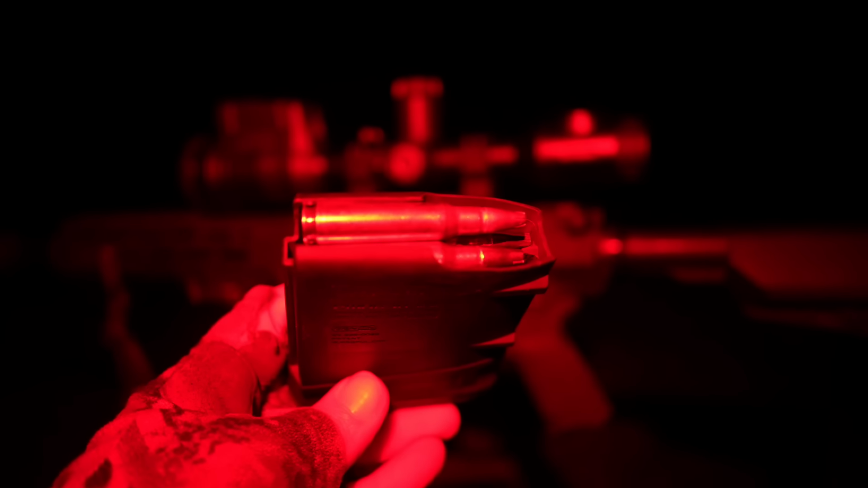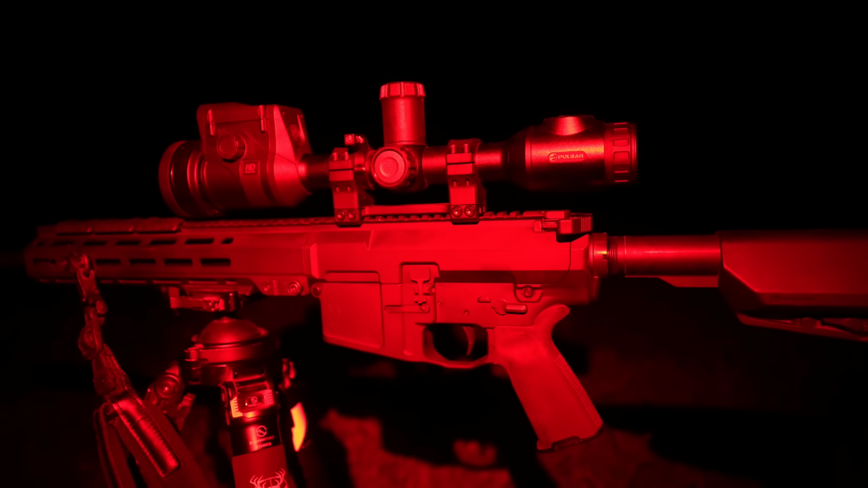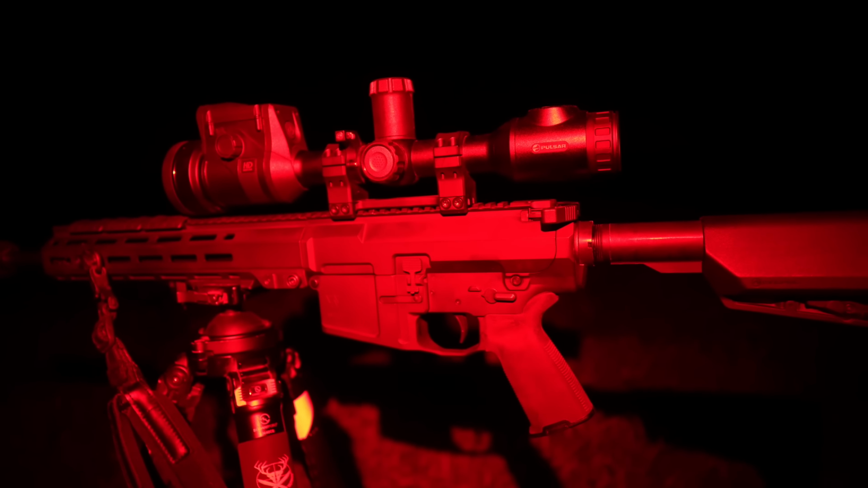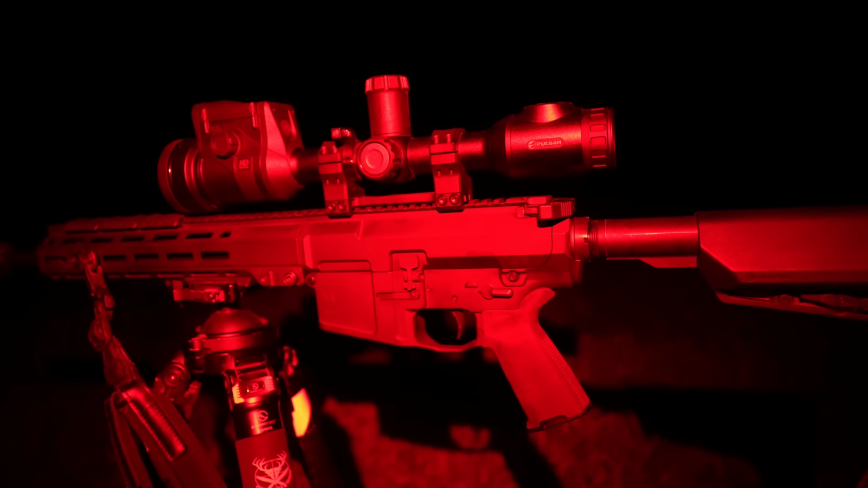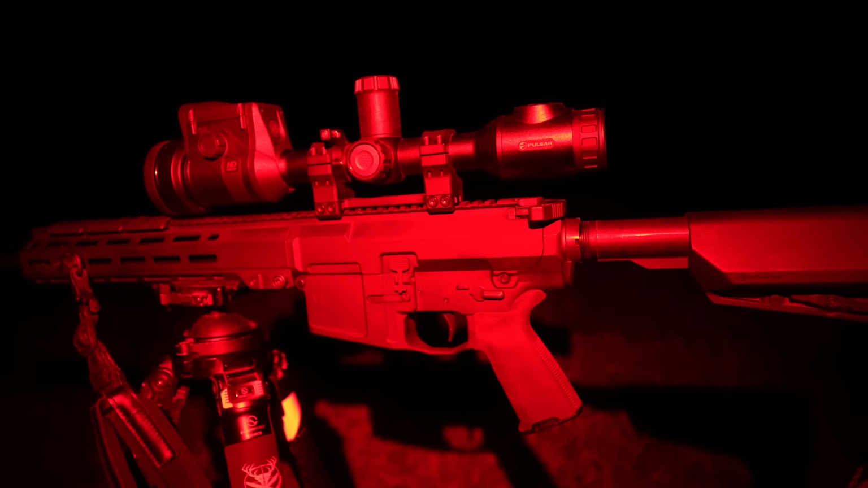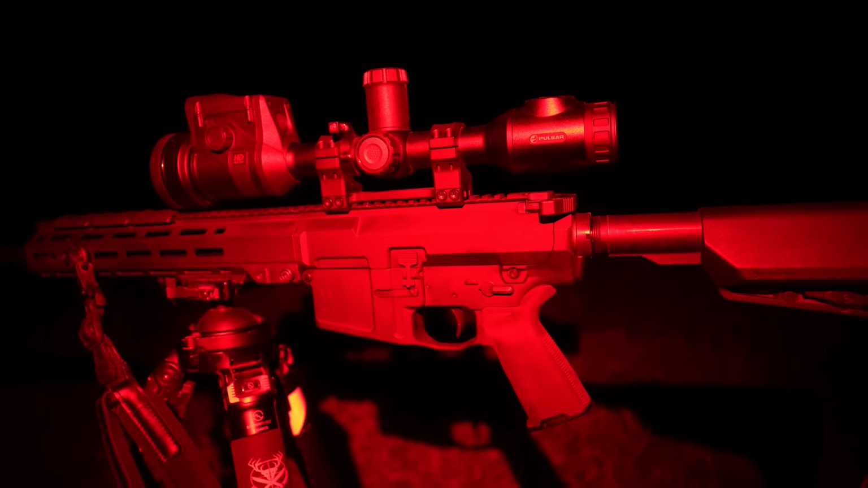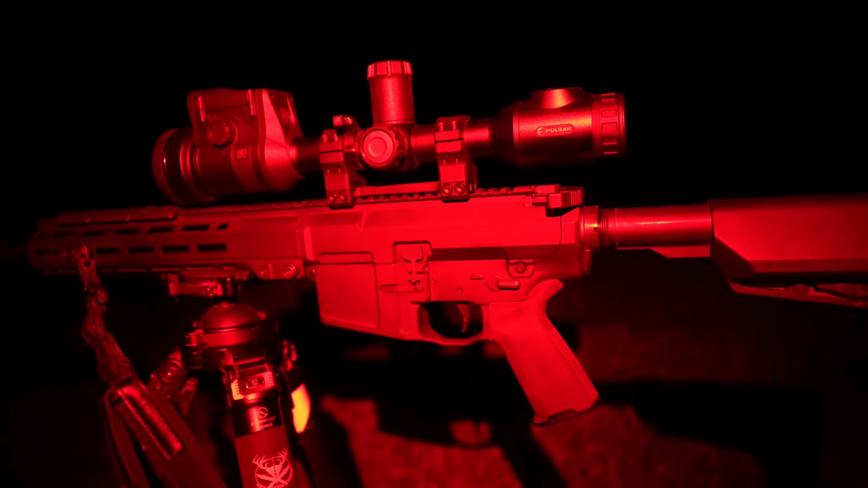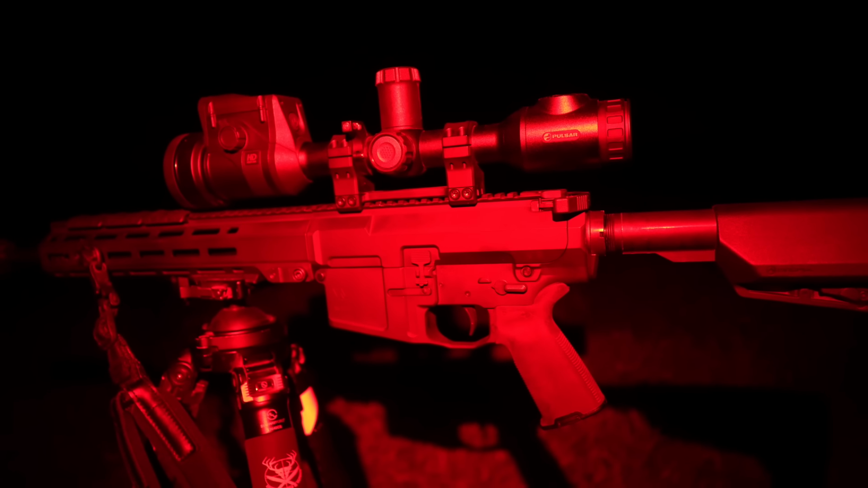Bit of a shame. I don't normally run subsonics in the Wedgetail, but tonight I'm giving these pigs a little bit of special attention. Reason I don't normally run subs is they won't self-load in this rifle. It's back to a single shot manual cycle of that bolt carrier group. It does make a fair bit of noise when I do rack it, but the shots are very, very quiet and it's not clearing out these fields of the high numbers of pigs.